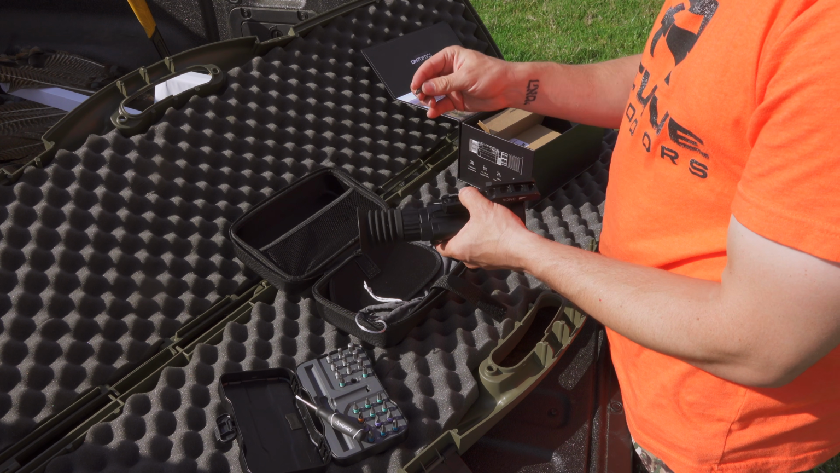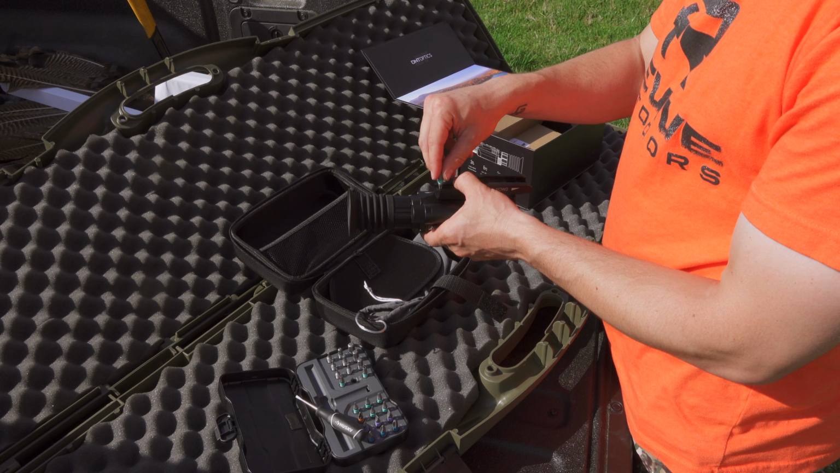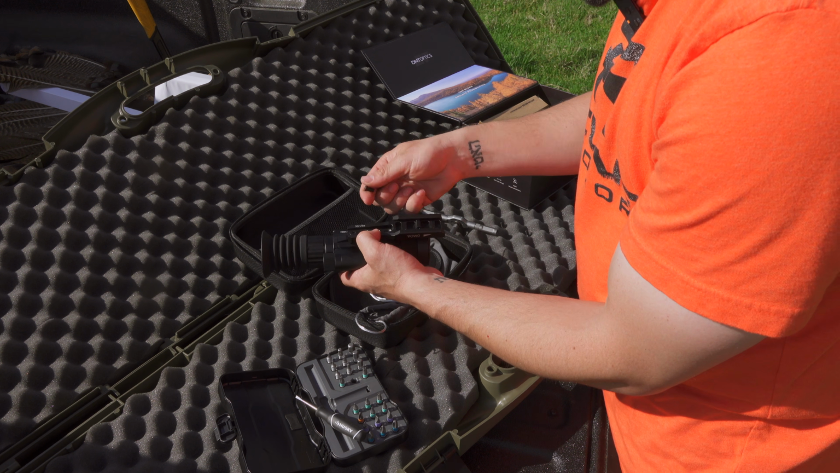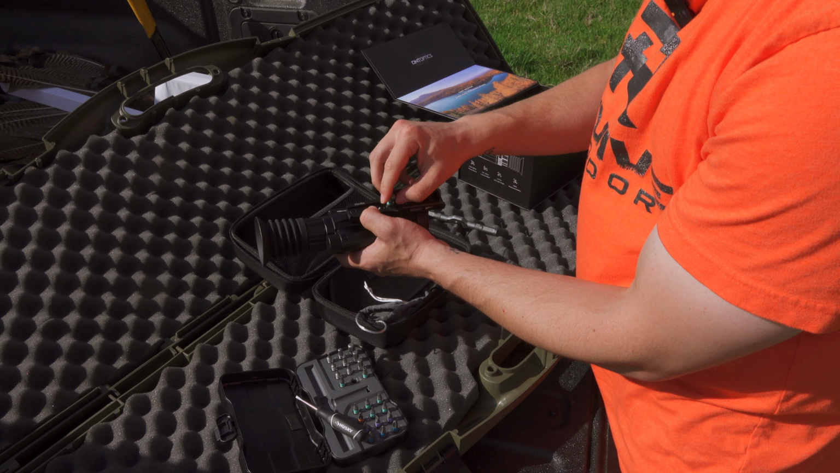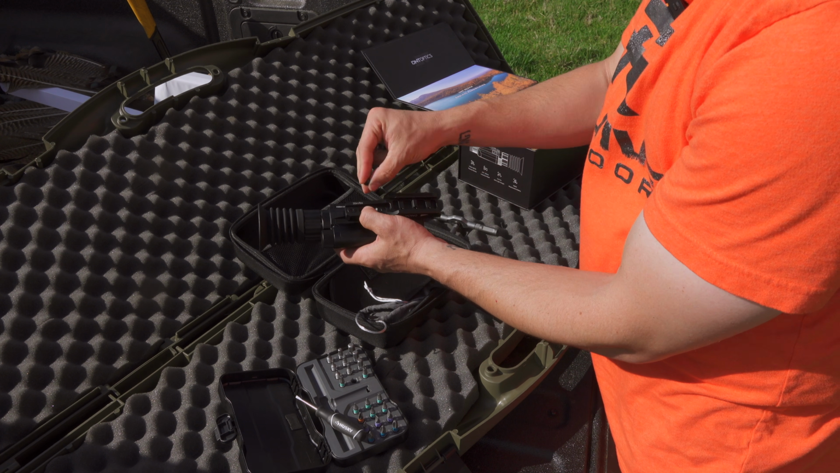If you have too big of fingers and you can't get down in there, you can hand tighten it with just the bit, just like that, just to make sure that you're not getting any resistance whatsoever. So you just want to prevent that cross thread. And so again, drop it down in there, use that bit with your hand, make sure it's not giving you any kind of pushback or resistance, and you will be good to go.